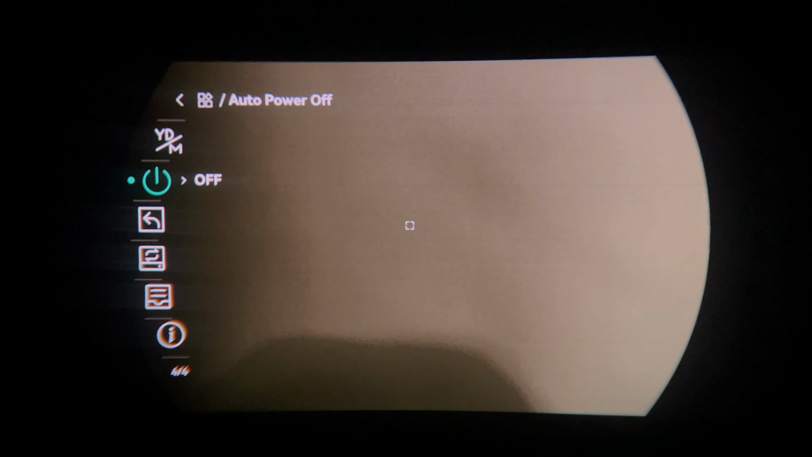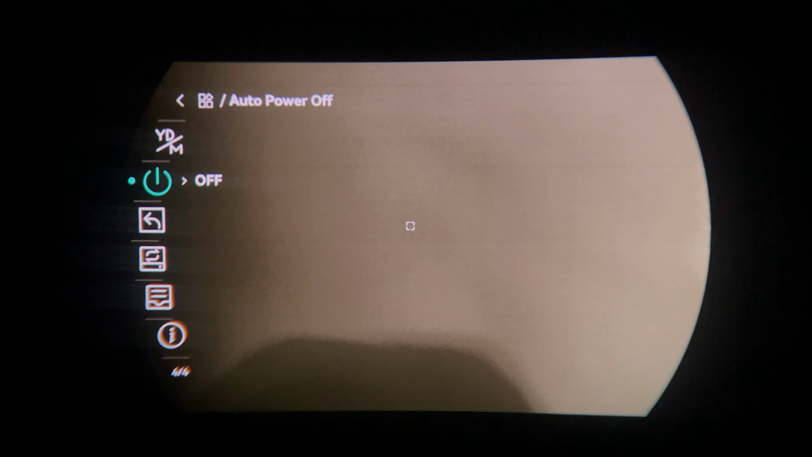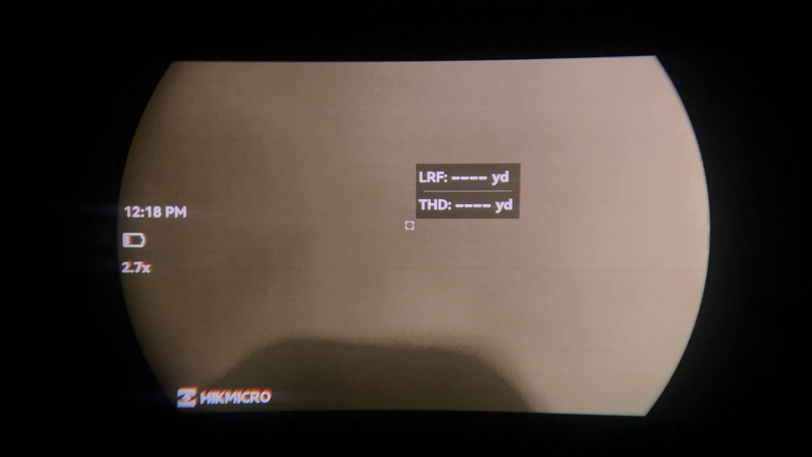On-off button, if we are going to set it to auto power off after a certain period of time. We can restore it to factory defaults. You can reset the unit. You can see if there's any problems with it, and it will save details. They can be useful for troubleshooting, and details of your software as well. That's the menu for the Falcon 2.0.